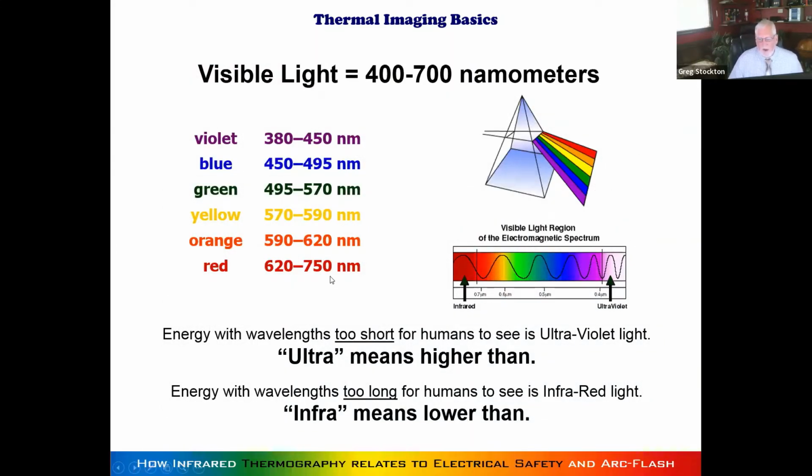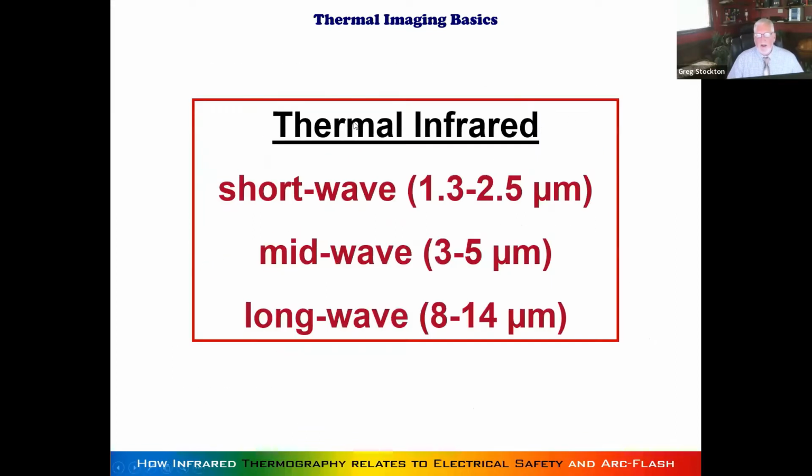We don't have to go over everything that I've got, but basically the electromagnetic spectrum, where we're looking is just below visible light. So you turn on the stove and it gets red, then yeah, you're getting into infrared. And thermal infrared is really categorized into three groups.